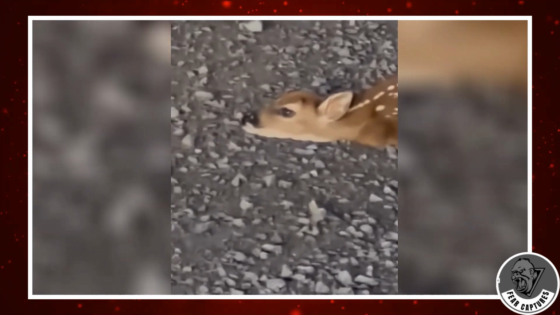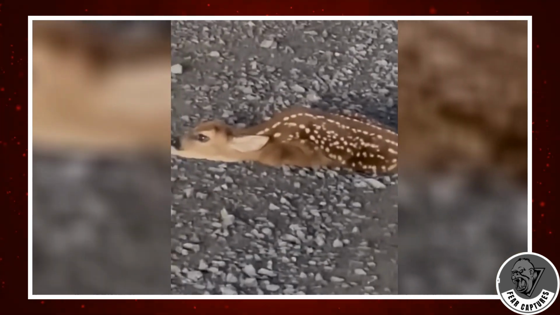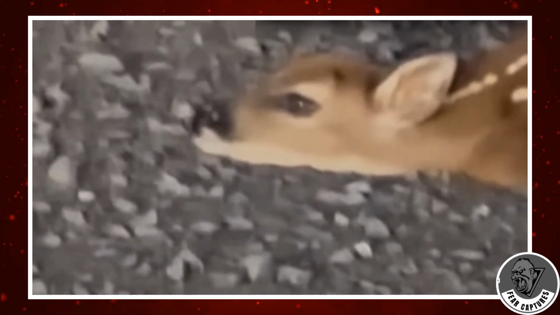Get ready to smile because we've got a super cute video for you. In this clip, there are two adorable baby deer hanging out on a gravel road. They seem to think they're hiding from the person recording them, who they might see as a danger. But the funny thing is, they're not doing a great job at hiding.